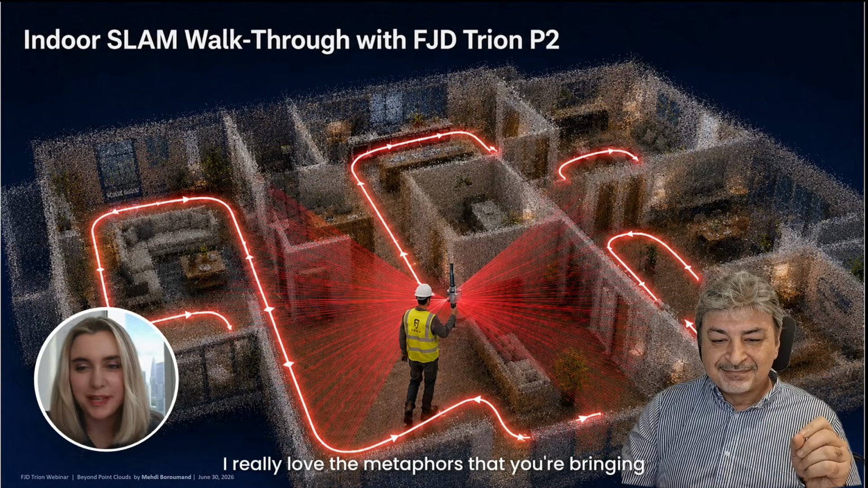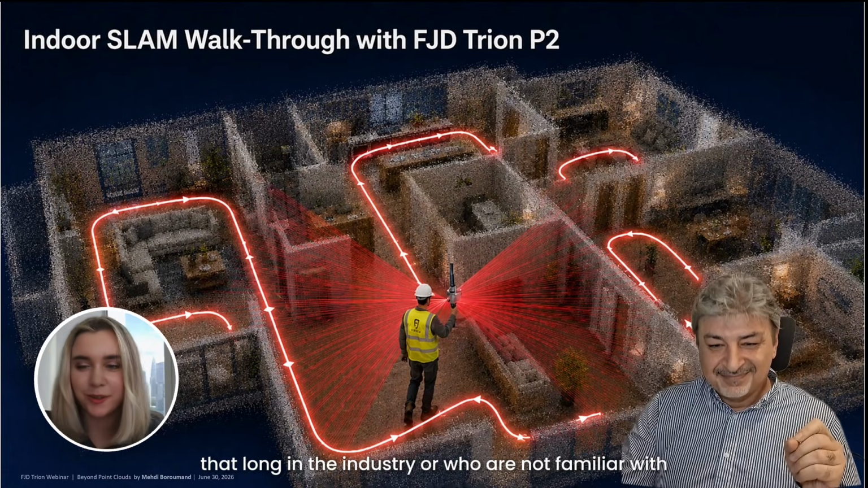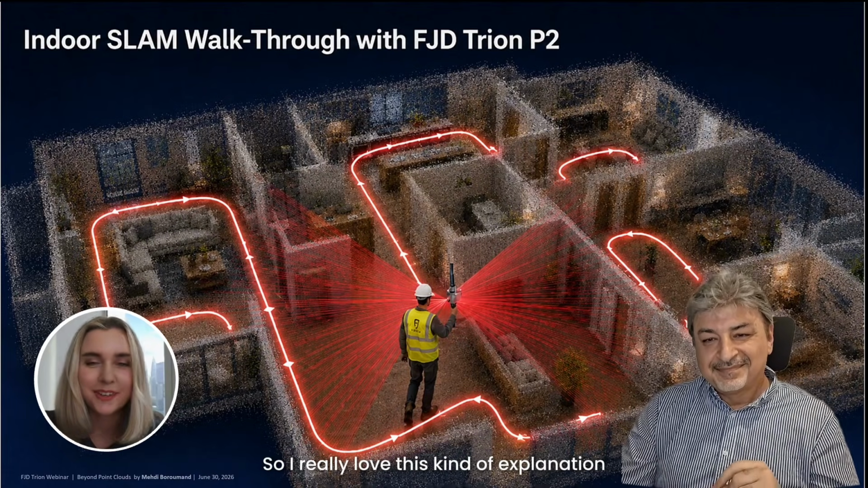I really love the metaphors that you're bringing. I think it helps people who are not that long in the industry or who are not familiar with scan-to-BIM workflows to understand what you're talking about. So I really love this kind of explanation.